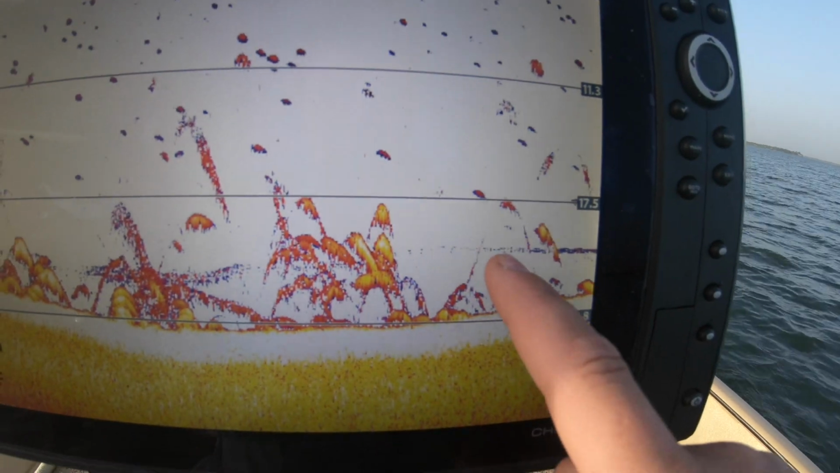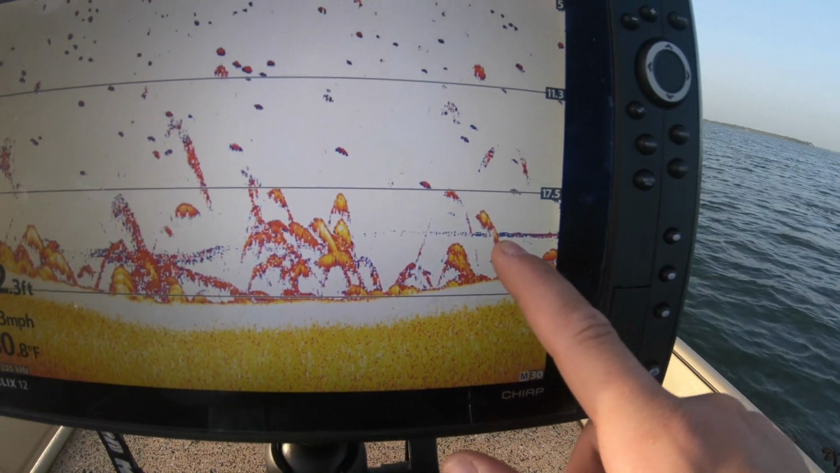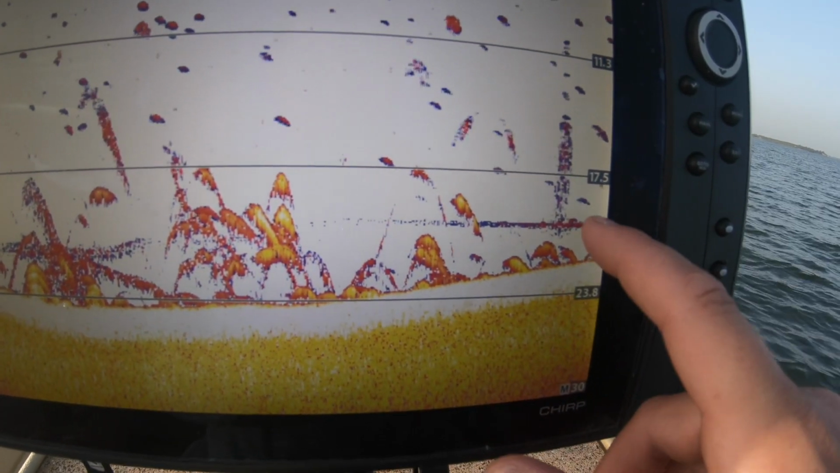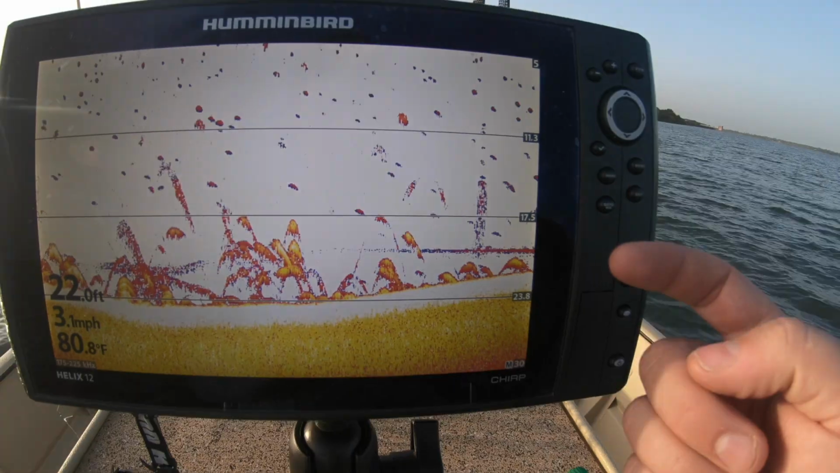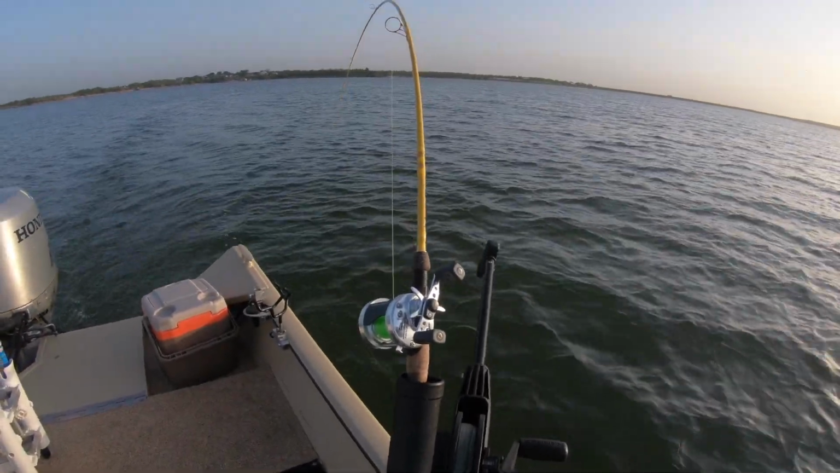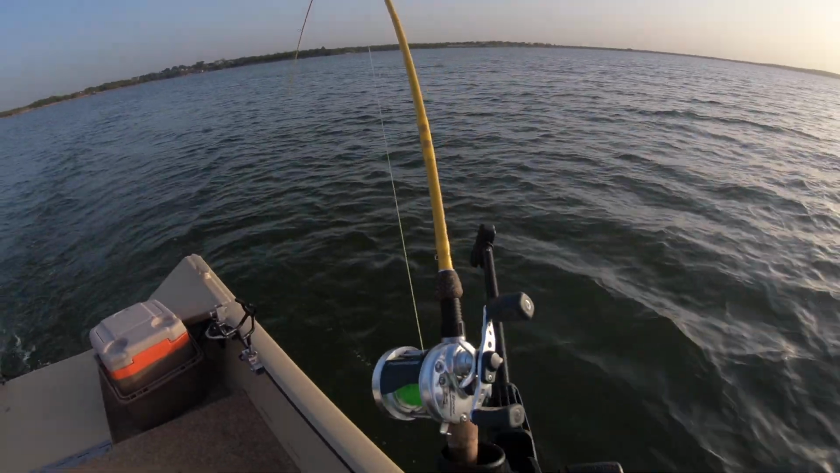So I want to show you, this is the downrigger ball. You can see it on Sonar. It's a little bit outside of the Sonar beam, on the outer edge of it. So I can swivel the downrigger towards the boat, and that'll put it more solid on the fish finder.